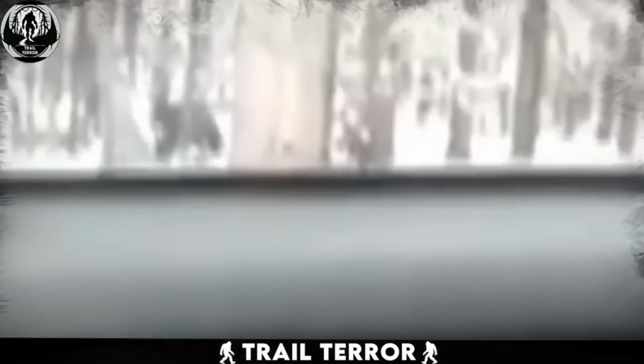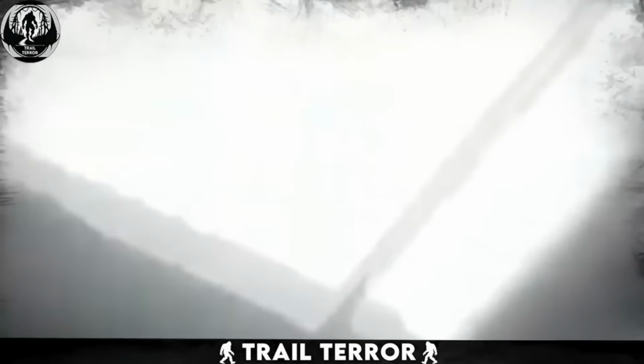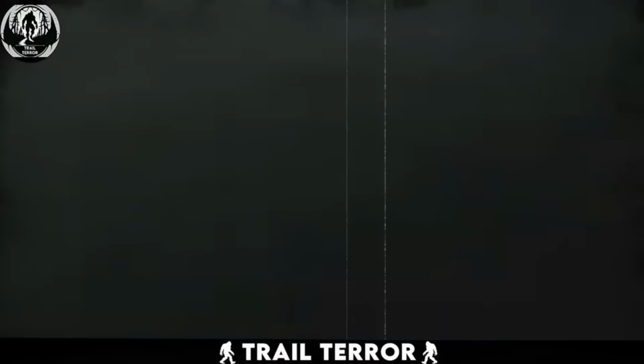For a moment, it stops, almost as if it's aware of the eyes watching it. Is it hiding? Is it watching them back? The image is blurry, shrouded in the winter haze, making it all the more enigmatic. Is this the legendary Bigfoot, making its way through the wintry forest, or is it just a guy pulling pranks? The figure's attempt to conceal itself behind a tree, as if noticing it's being observed, adds a layer of intelligence to this creature. This video leaves me with more questions than answers.